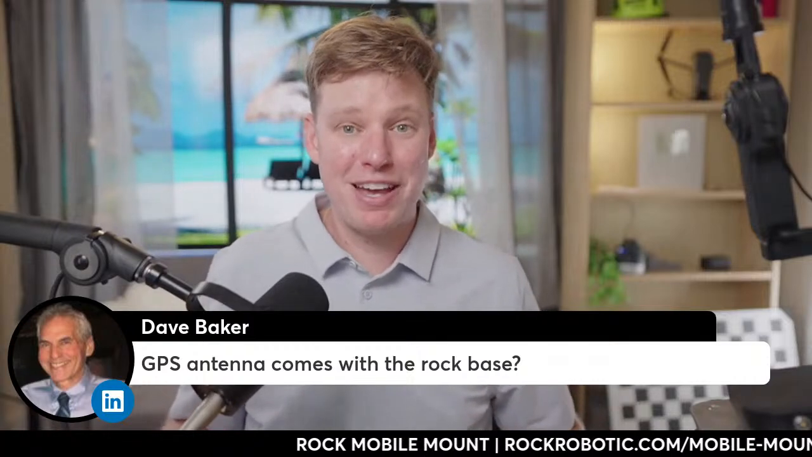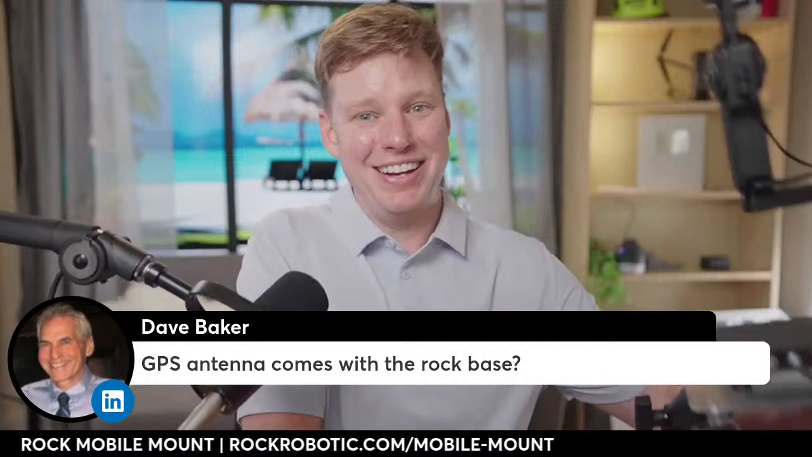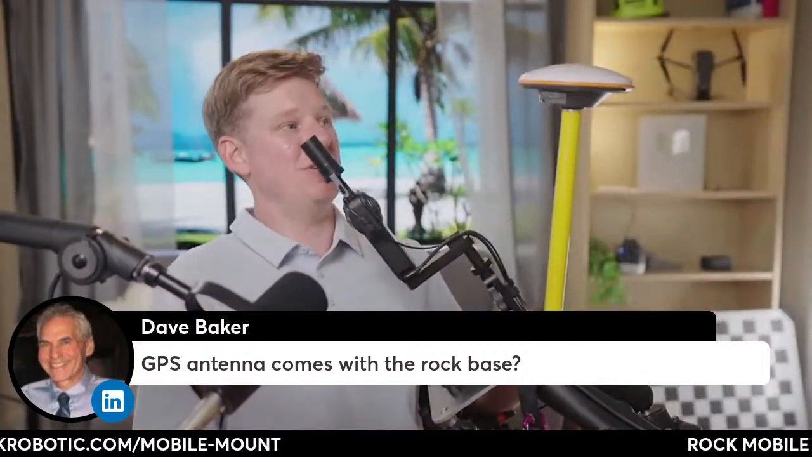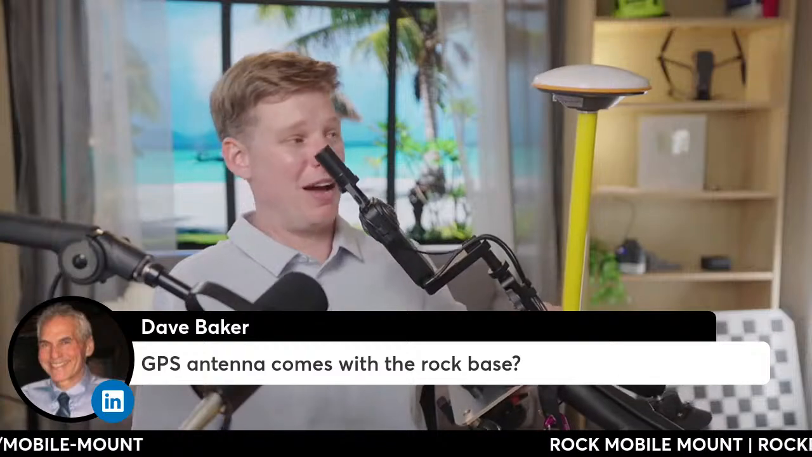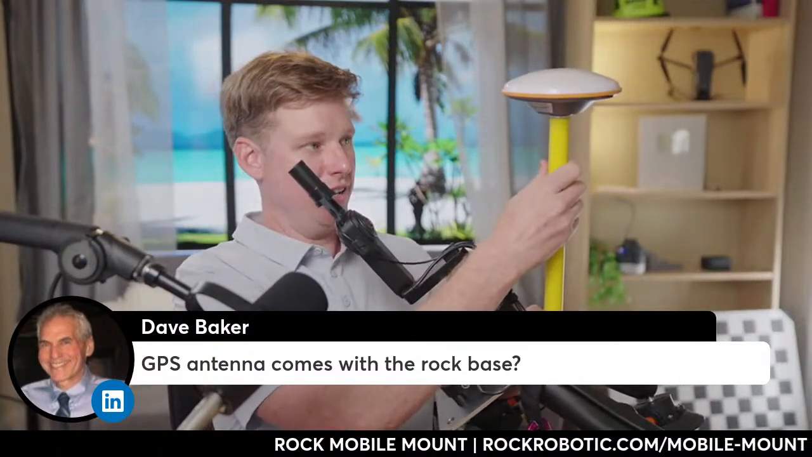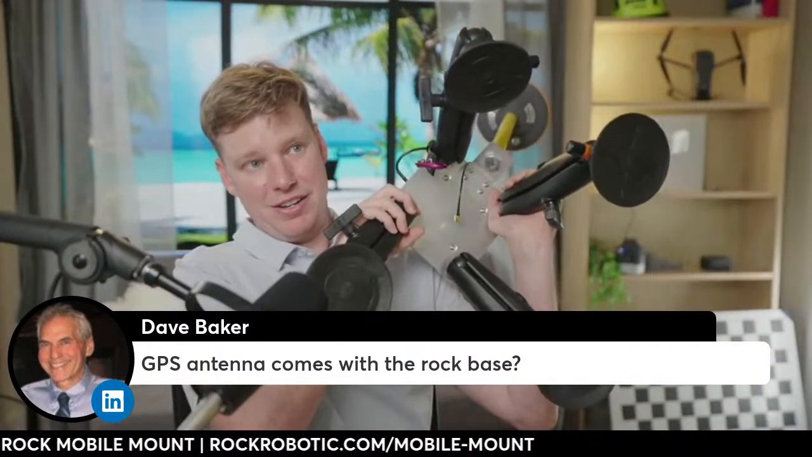Does the GPS antenna come with the rock base? It does. It's the same antenna. Yeah, this thing works really well. It's a triple band antenna. Works really good for the rock base. So we're using the same one on the mobile mount. And this is basically a survey, 5/8 inch screw down here. You can see on the bottom here.